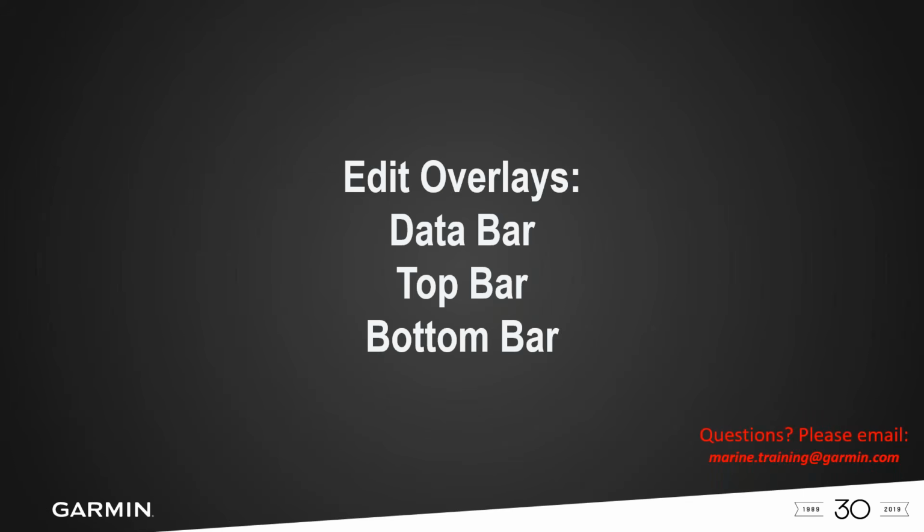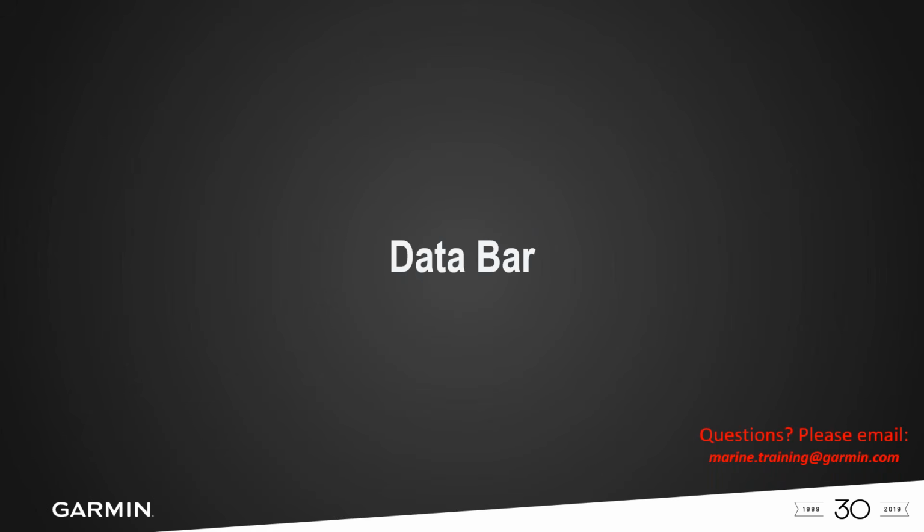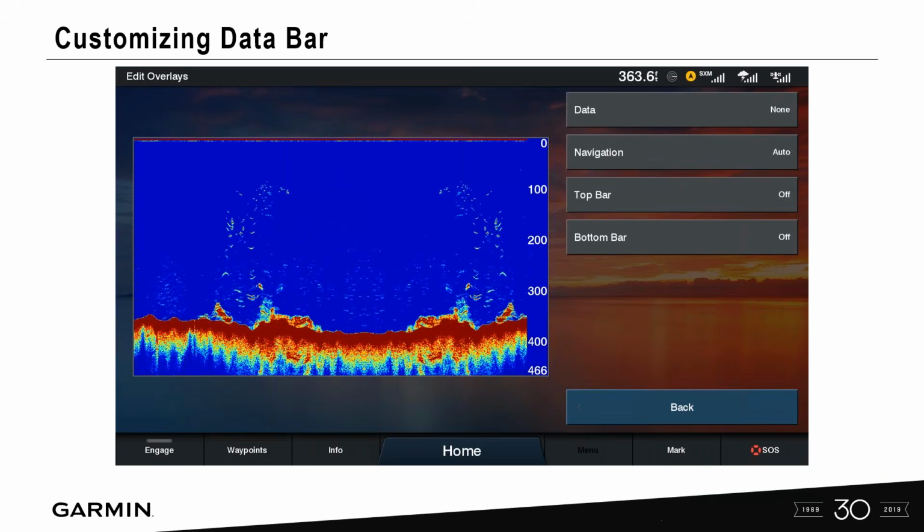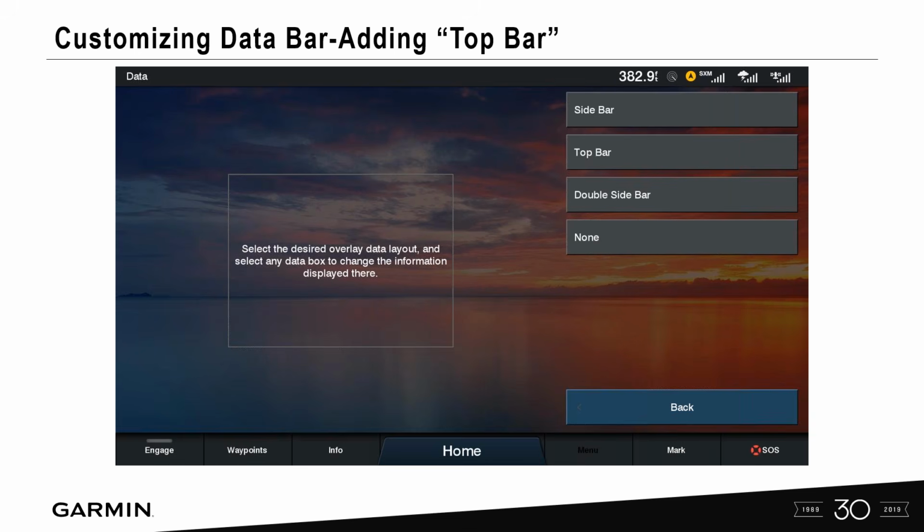So how do we edit overlays, data bar, top and bottom? So this is something a little bit different, and let's go into the data bar. So if we take a look at how to customize a data bar, remember what I said before is if you select menu and then you go into your edit overlays, this pops up a screen here. Now, when you get your Garmin unit, most of the Garmin units you're going to see, the data is actually set to sidebar, okay? As of right now, in this example, I turned everything off to show you how we can customize it. So let's go into data, and then let's go in and see our options.